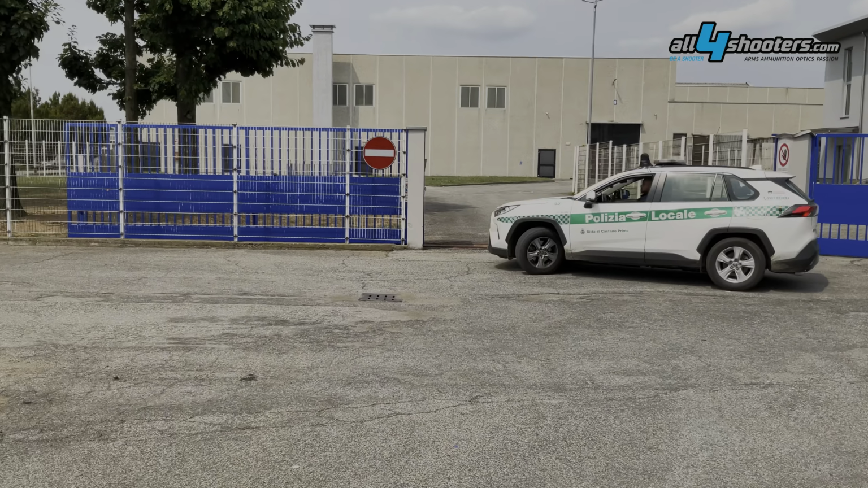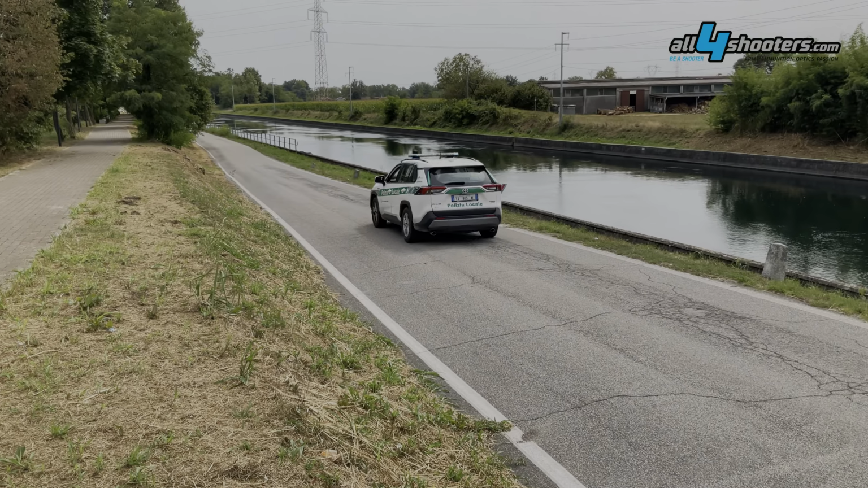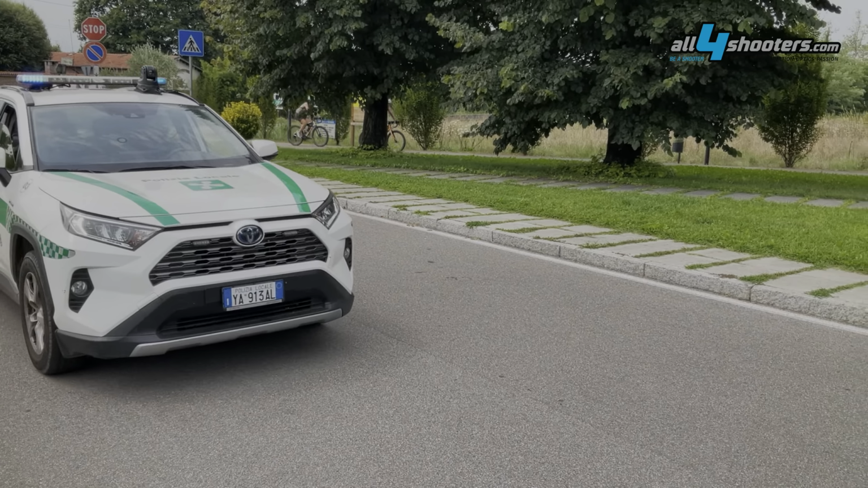We will only see in-car daytime patrol footage, as the nighttime shift officers cannot be shown on camera. Public safety includes traffic control and sometimes car crash investigation. Some thermal imaging footage recorded with the Dark 30 has been shared kindly by the police commander with us.